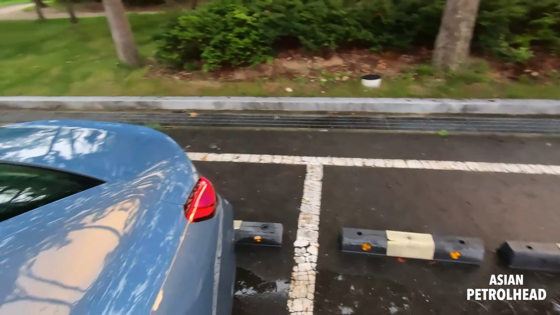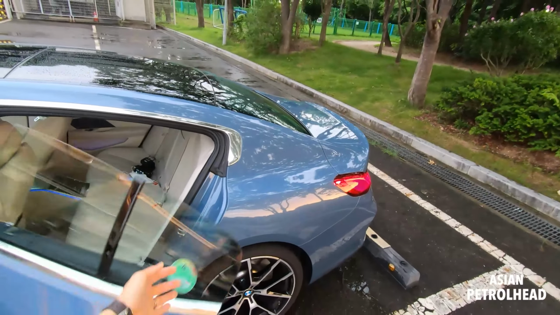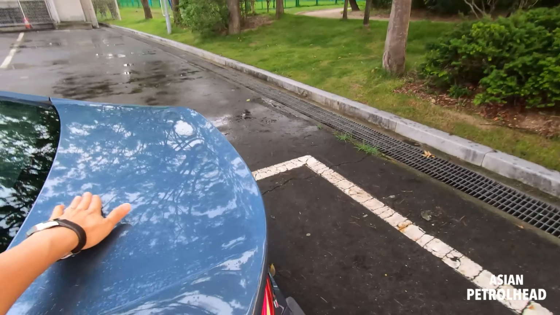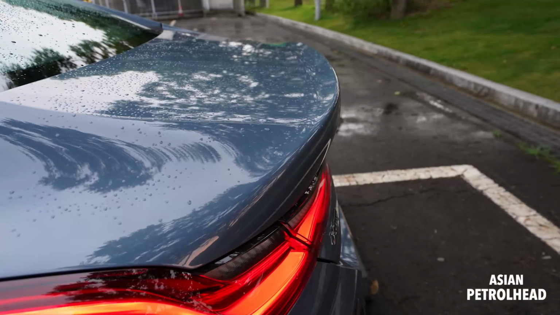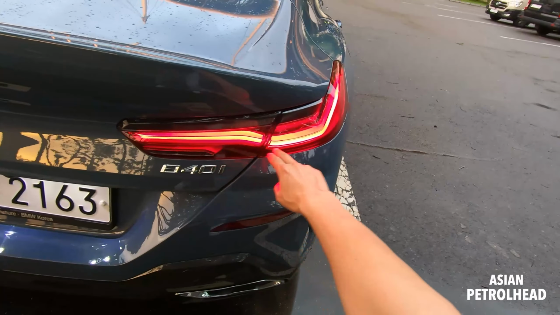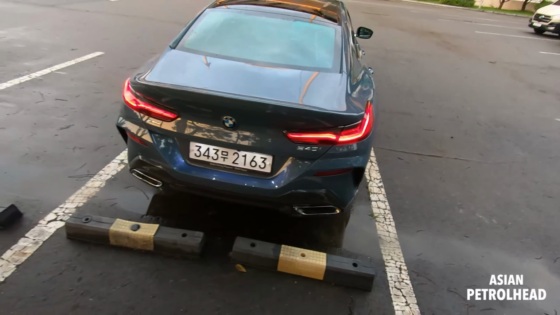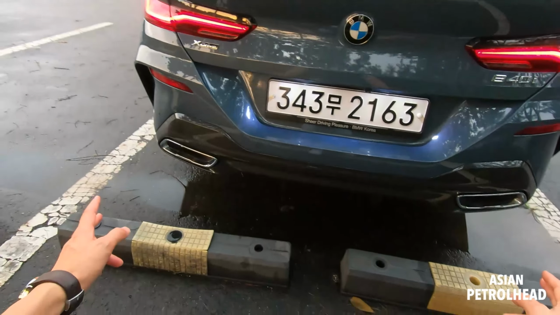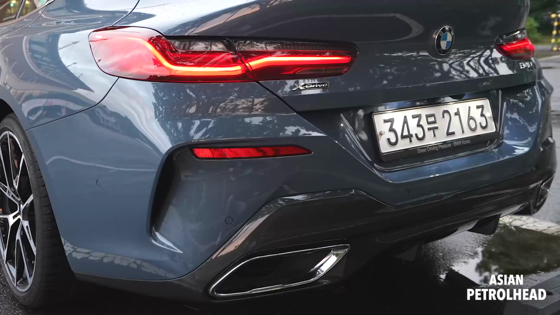And let me also show you the rear design. I really love how the C-pillar just slopes down, massive and thick, and also love how the trunk deck also works as a spoiler. BMW logo in the middle, lovely looking LED tail lamp, 840i lettering on the right side, xDrive on the left, lovely looking dual exhaust with diffuser.